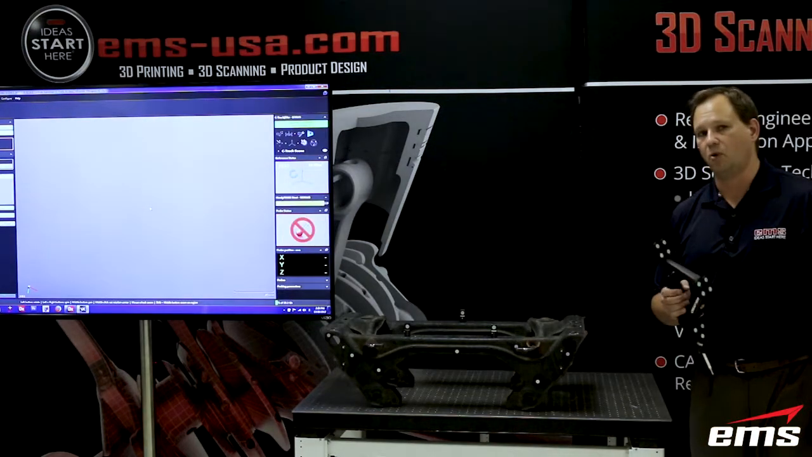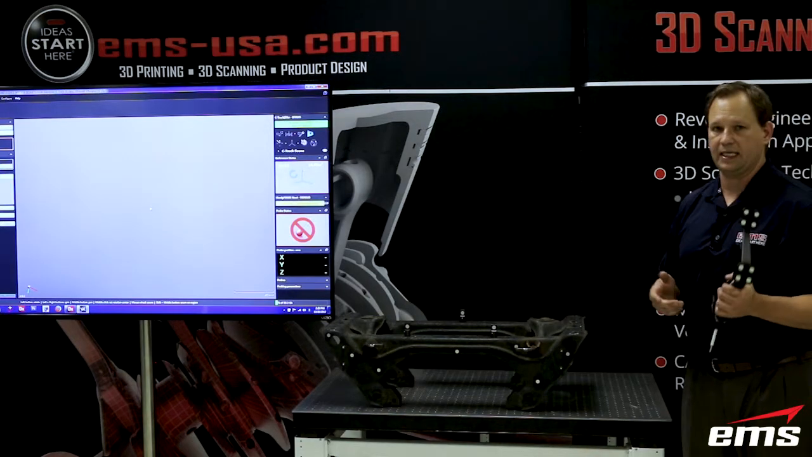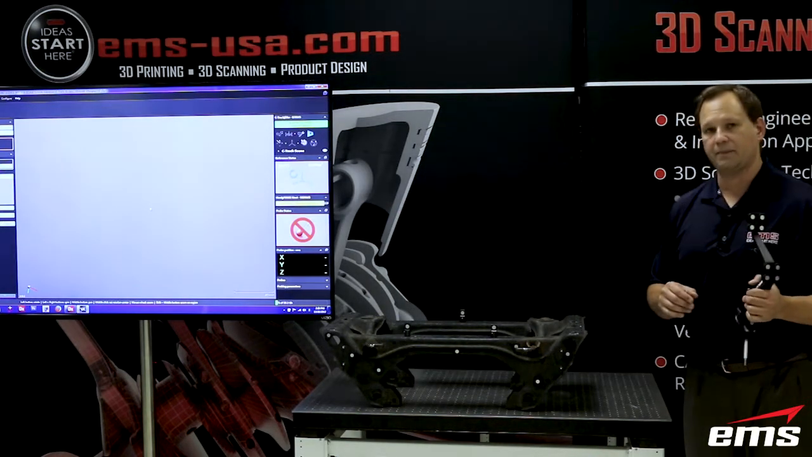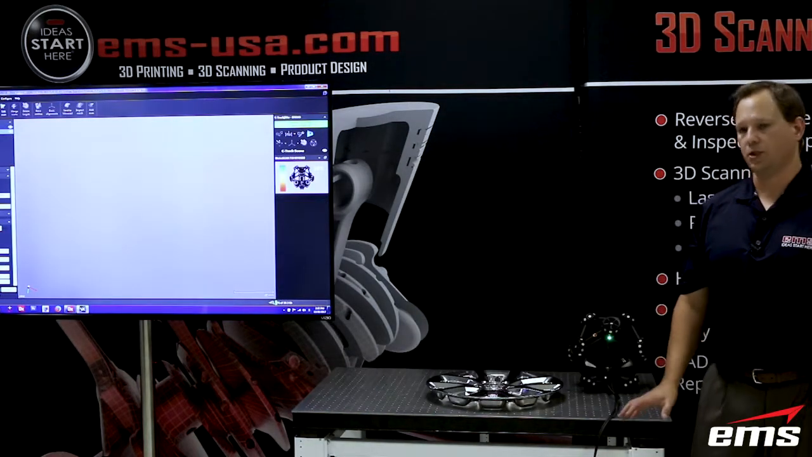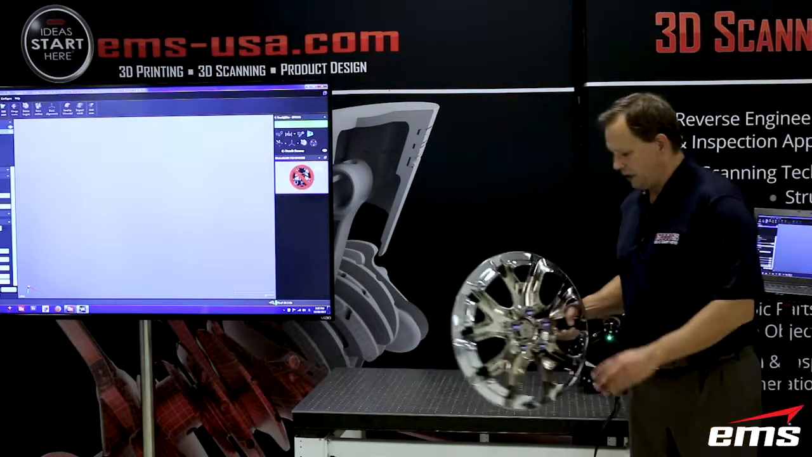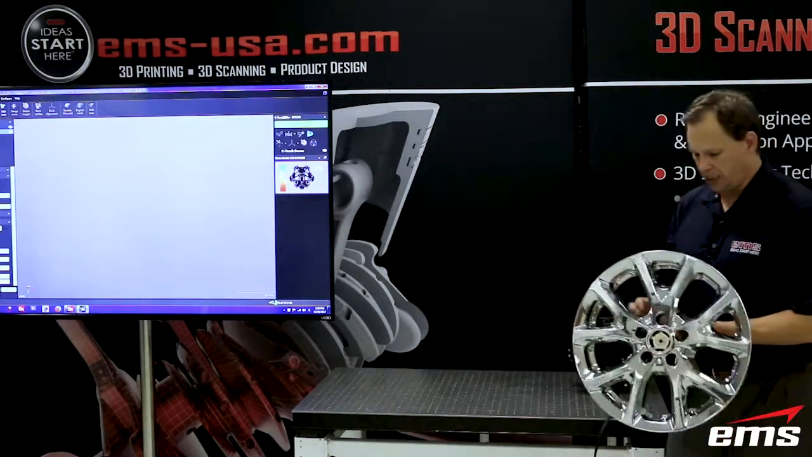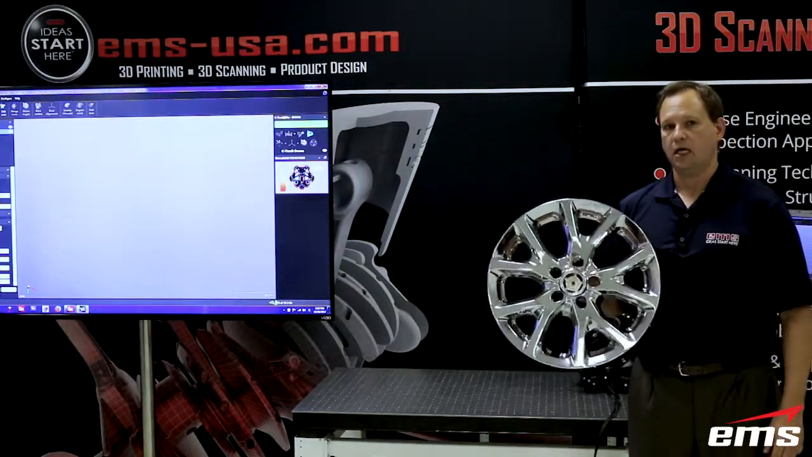So I'm going to show one more pretty cool thing that you probably won't see in any other scanning technology. We'll get that set up and show that next. Okay, so what we're going to show next is something that we hear common complaints about, because traditionally most scanners do not like very dark or very shiny surfaces.